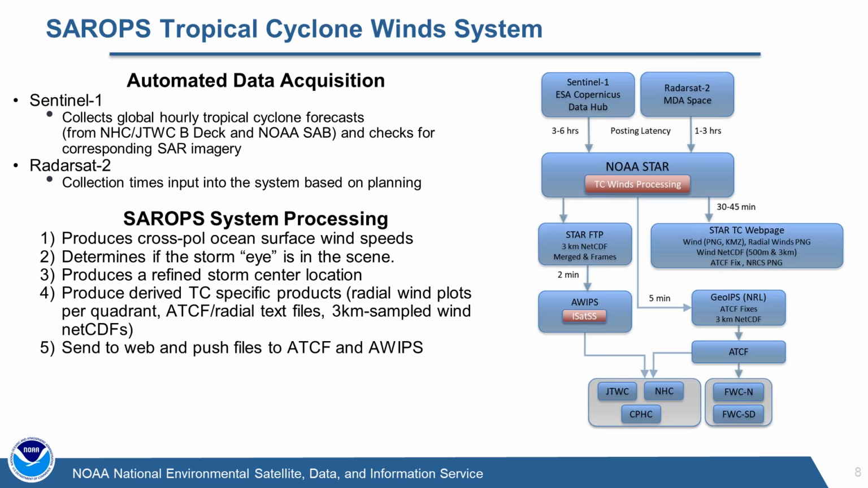It uses that to then derive those products that I showed on the previous plot, the radial wind plots on the quadrant basis. We produce an ATCF radial text file. We produce the 3-kilometer netCDF files, and I'll talk about these products going forward. And we send that data out to both the ATCF system for use by NRL and the Joint Typhoon Warning Center, and AWIPS, which is work we've just been doing with Lee Byerly and the National Hurricane Center to get this available down there. So again, on the right is the system block diagram.